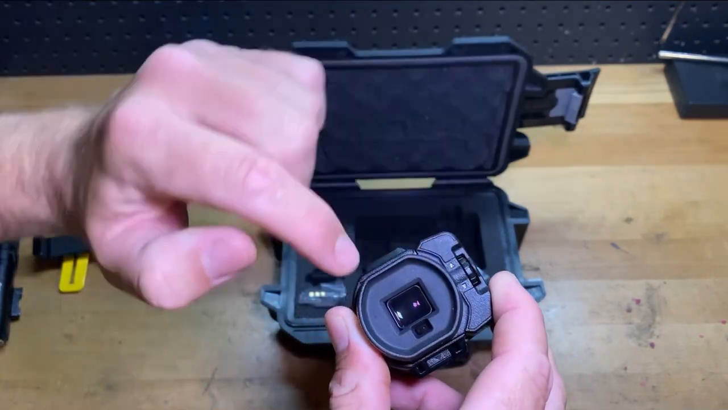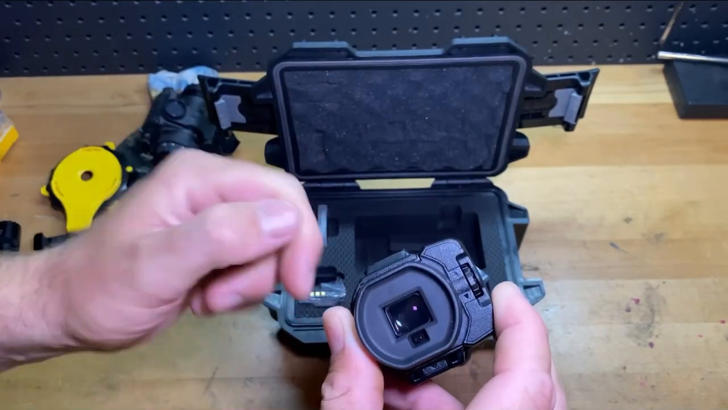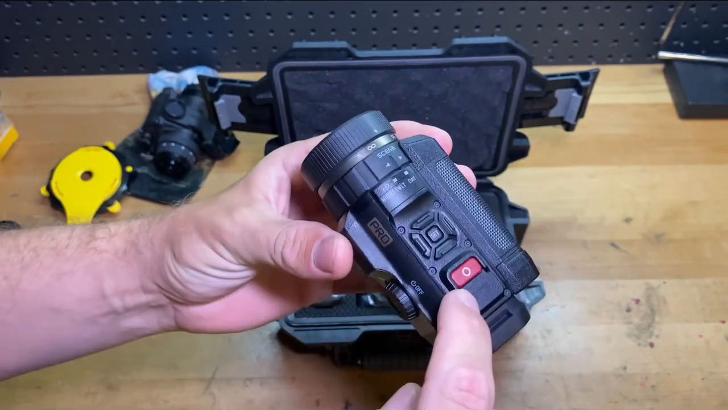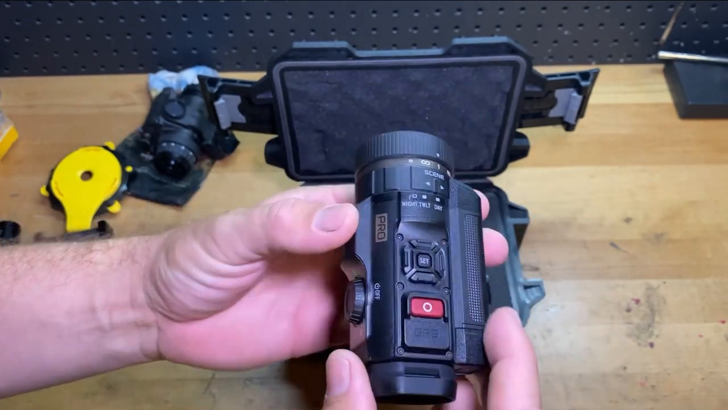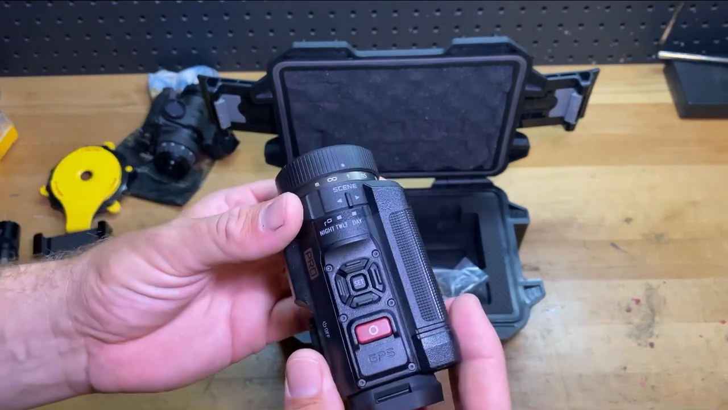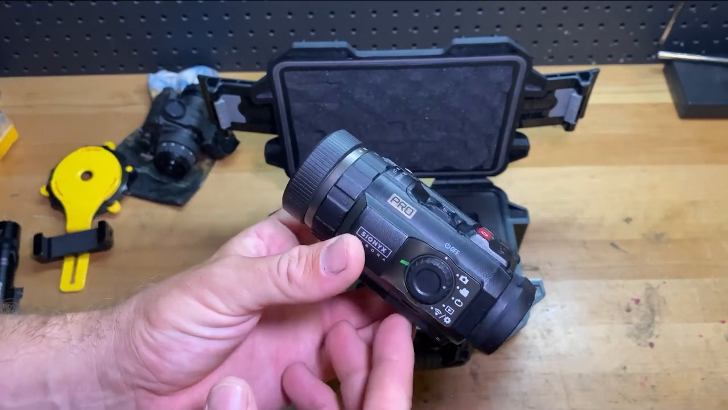You have a little knob right here that adjusts for your viewing. And that's just kind of the basics, ins and outs. This is the record button right here, so you can record it here. In the settings, you can change your frame rate and your resolution, so it either records in 360 or 720.